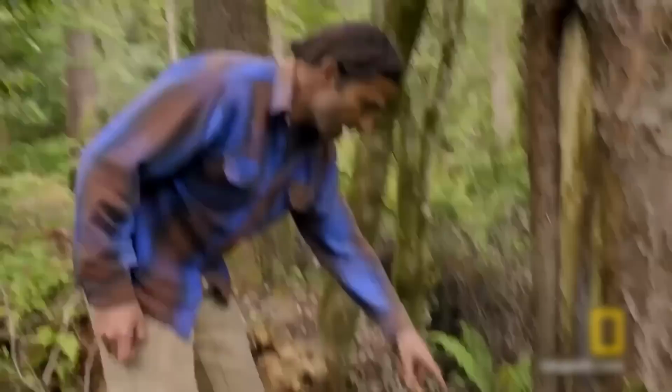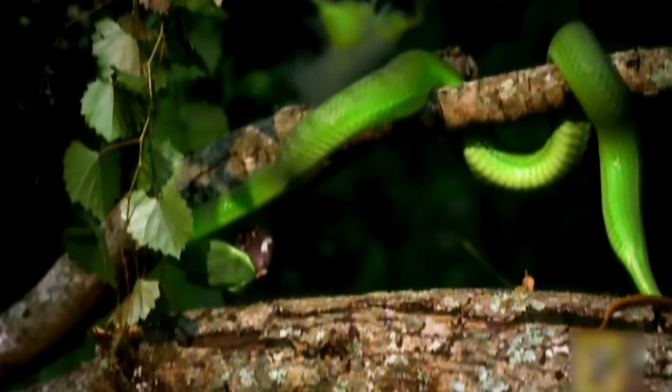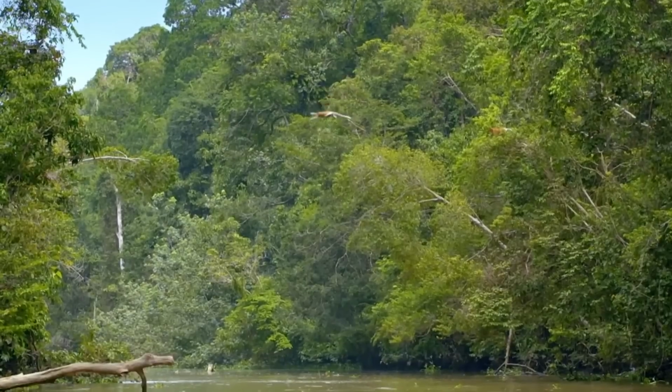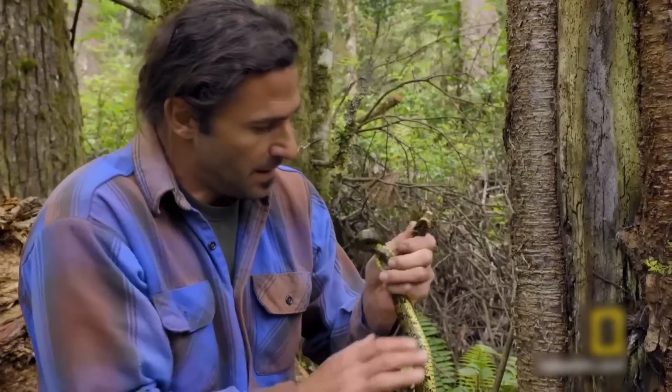Out in the wild, you'll encounter various types of pit vipers, each packing enough venom to take down a grown adult in a flash. So, well, this proves that Amazon isn't just about cute monkeys. Sometimes you may encounter quite terrifying things, too.